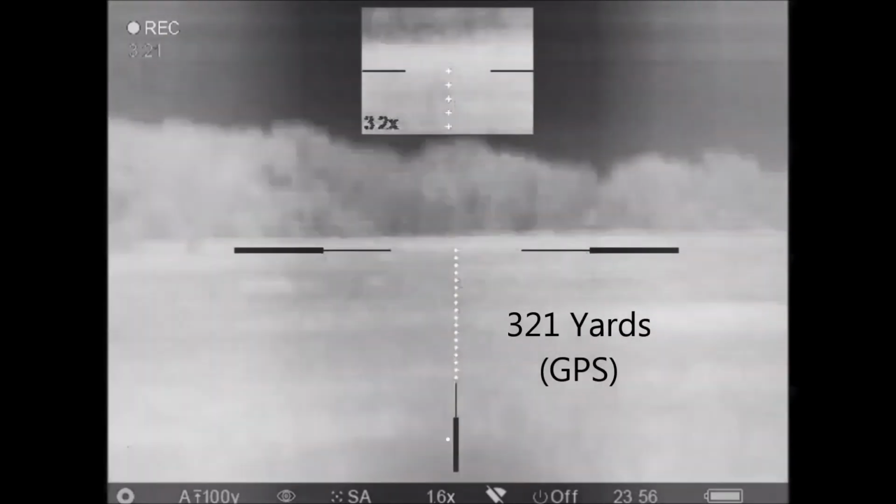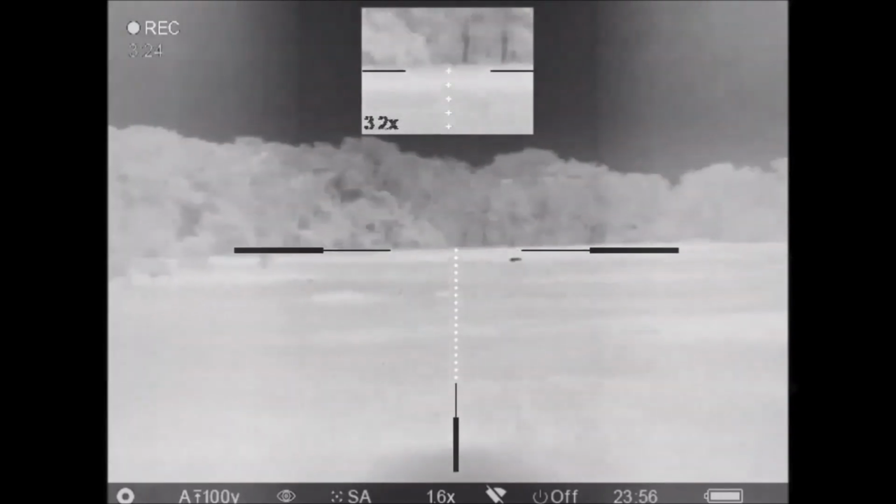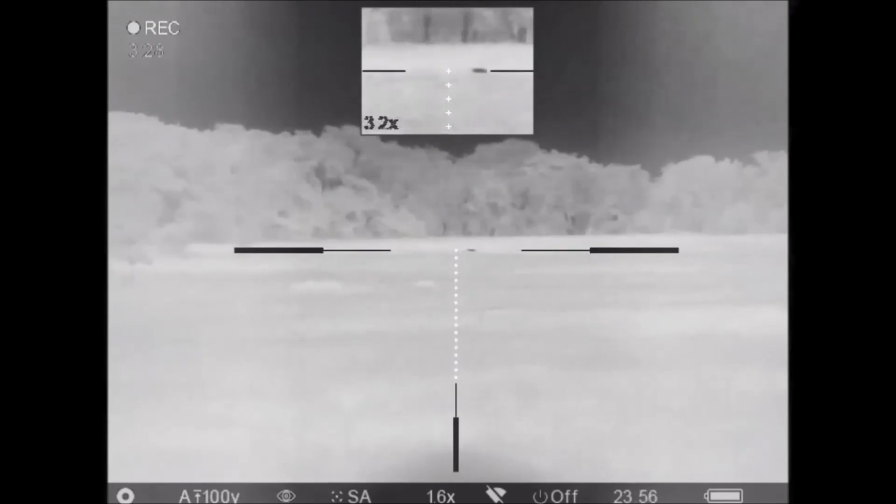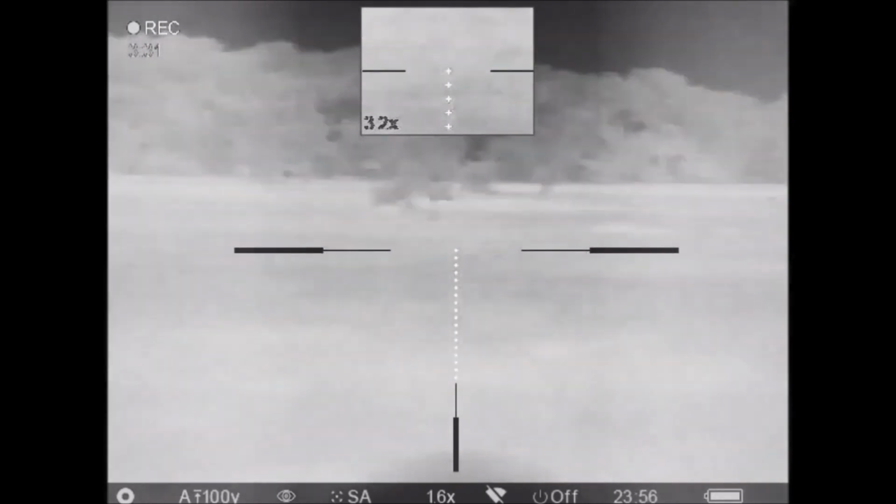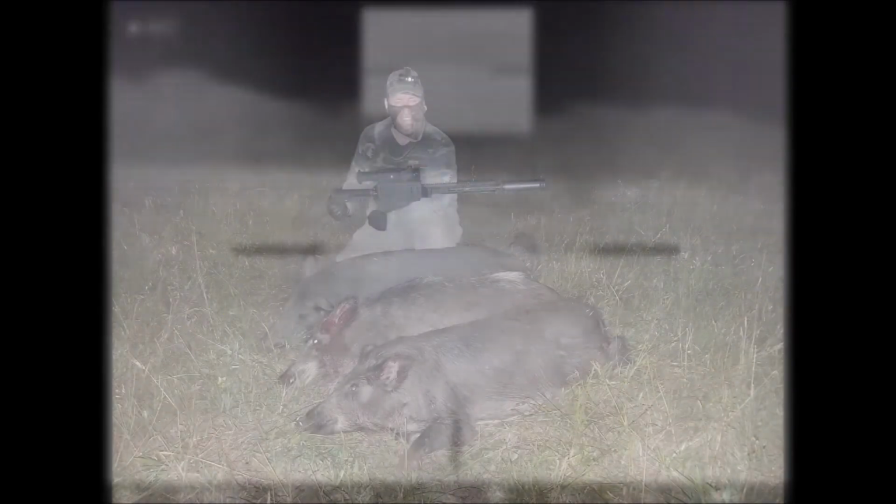Alright, so this hog is at 321 yards. And it finally goes down with a headshot. And finally, off to the right, the cattle have emerged from the woods here.